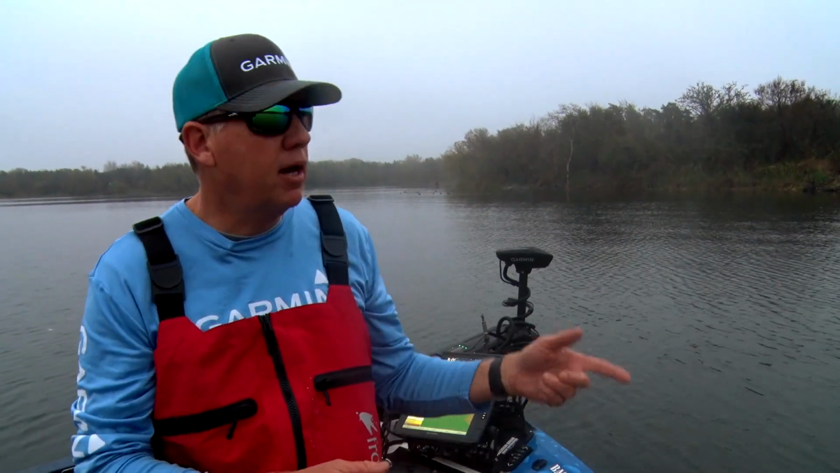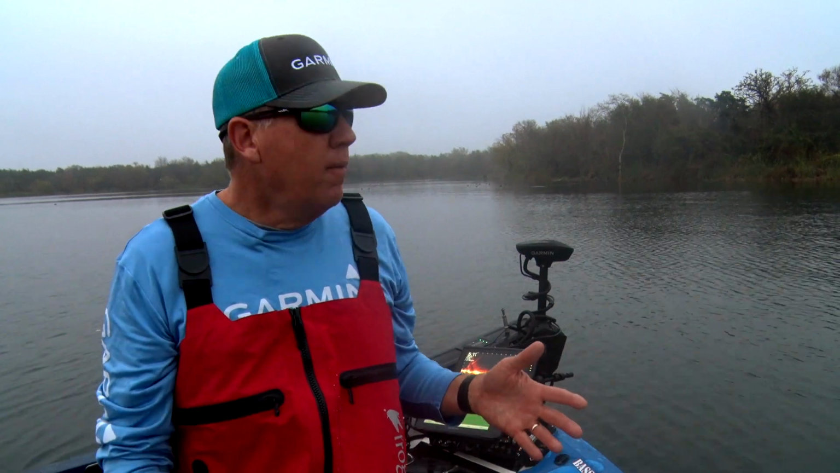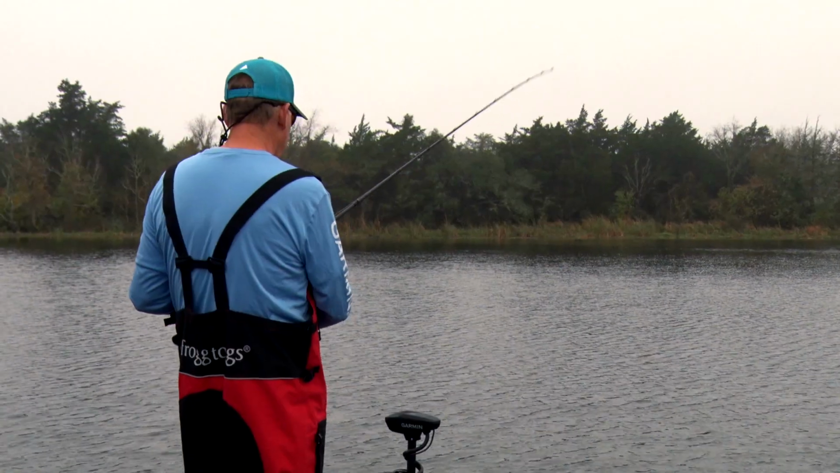So I'm kind of yo-yoing this lipless crankbait. I'm literally letting it tick the top of the grass and pump it up and let it fall, and pump it up and let it fall. And they're hitting it on the fall. So you need to learn to use Livescope to determine the mood of the fish, and it's going to tell you what baits you need to throw. It's going to tell you how you need to work those baits in order to trigger those strikes.